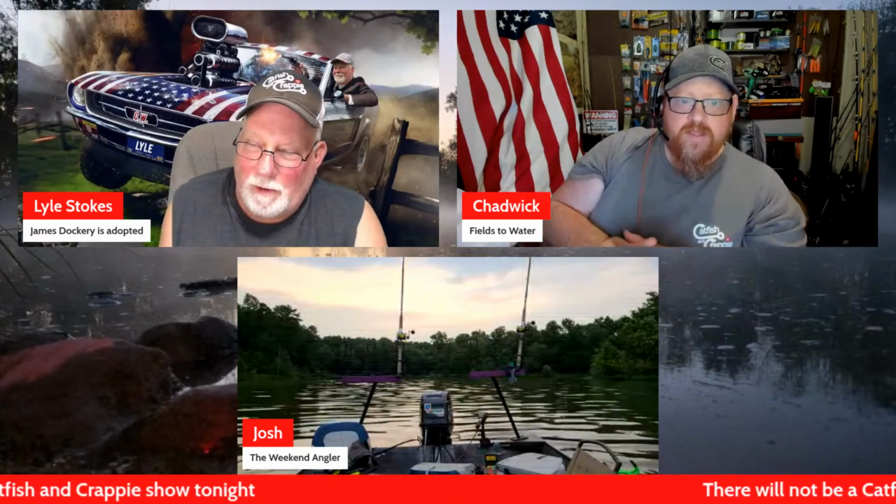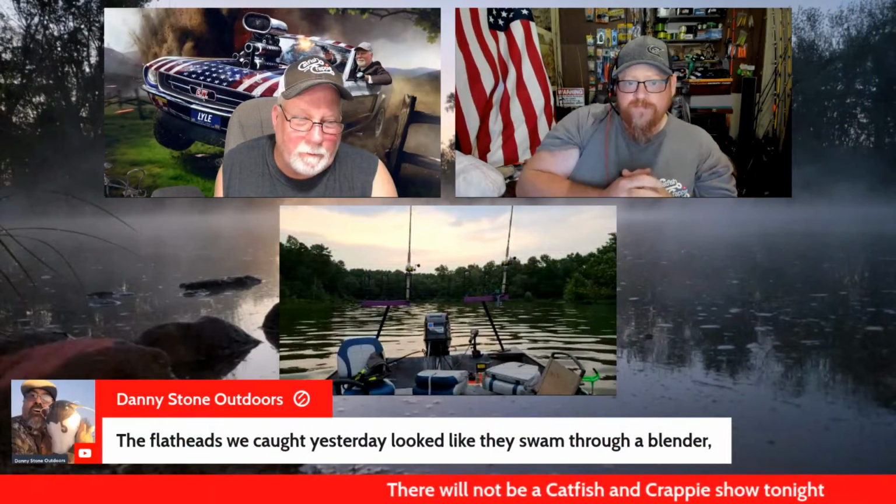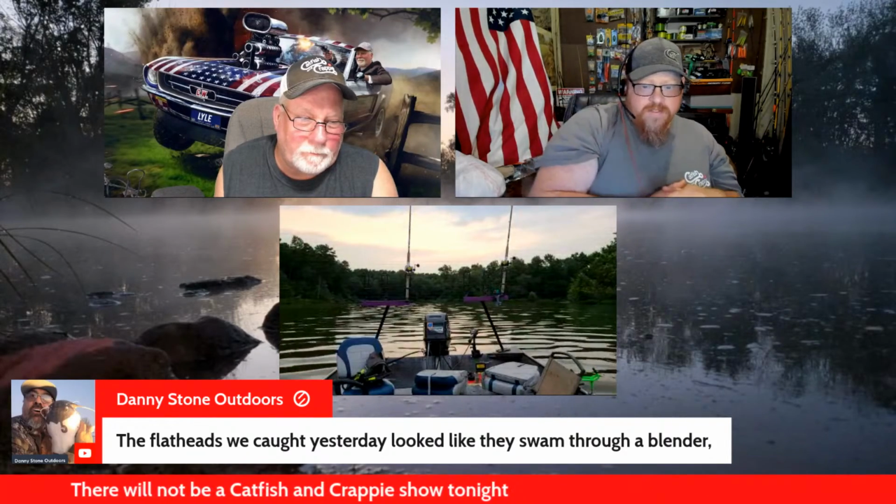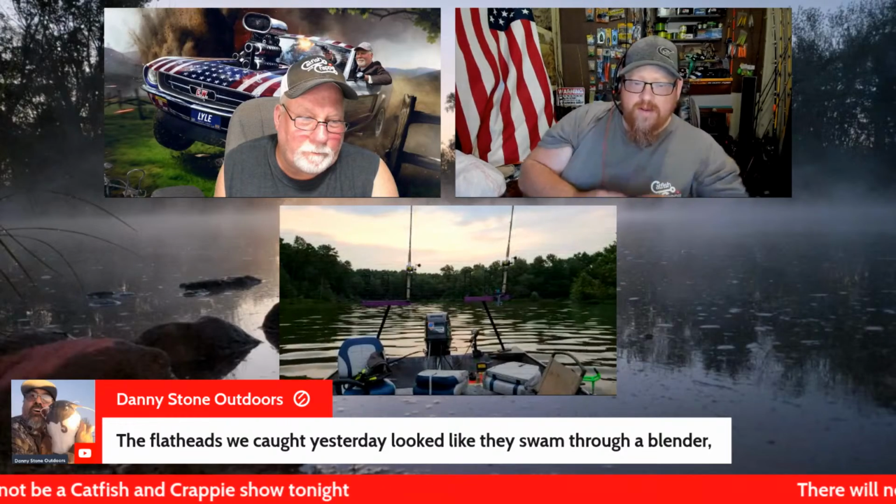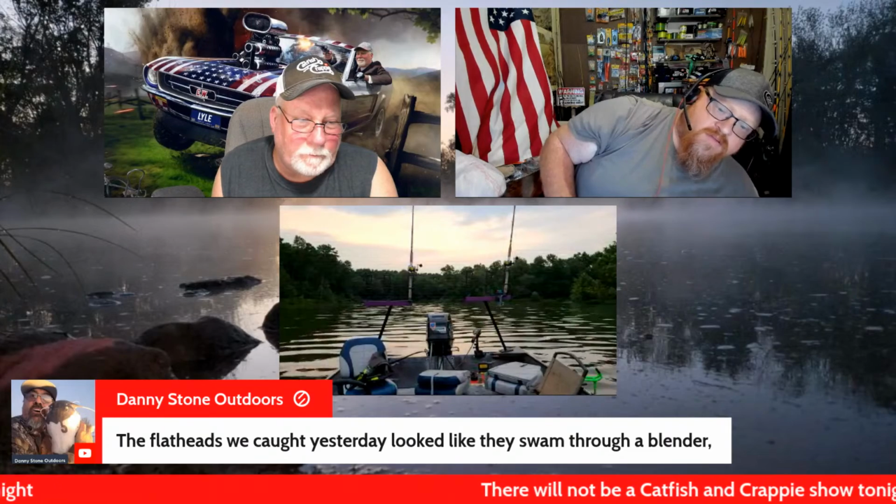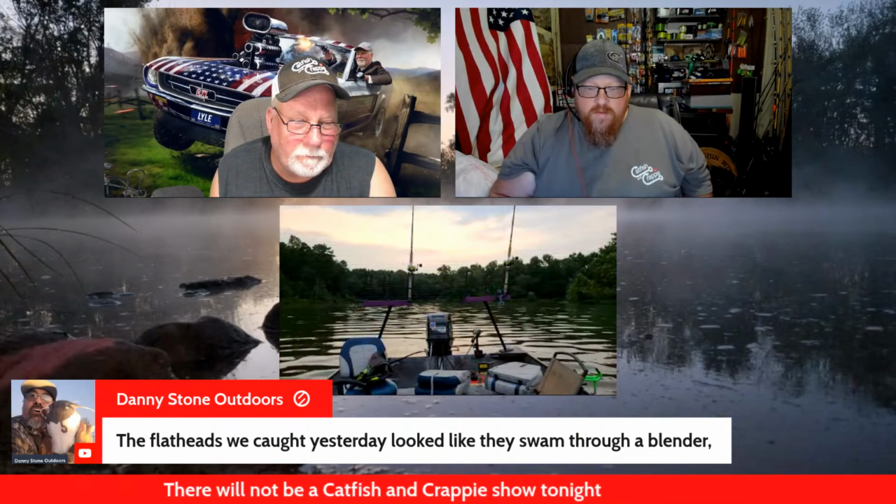So we were probably anywhere between 25 and 35 feet deep. There was a little bit of a drop off, but we're probably in the upper 20s where we caught that one on Saturday night.